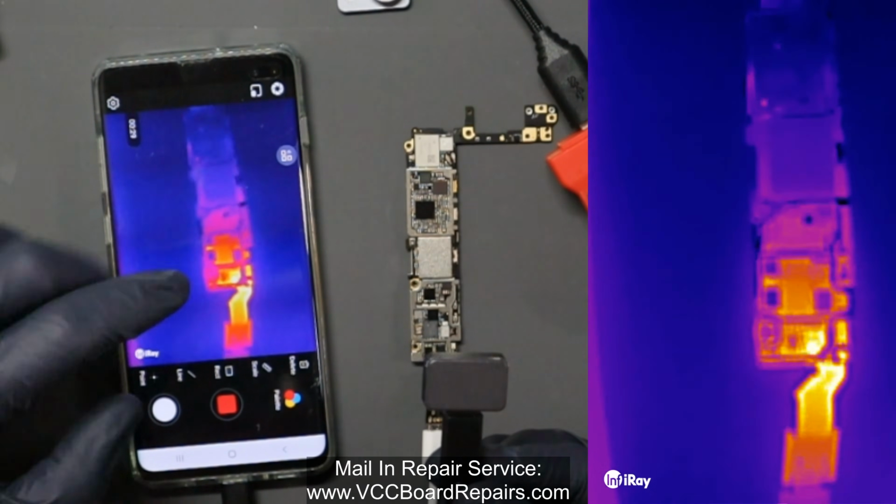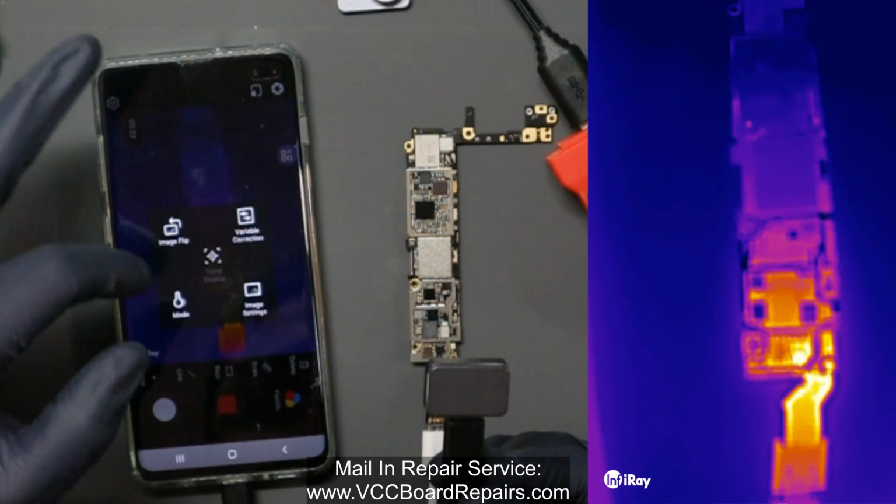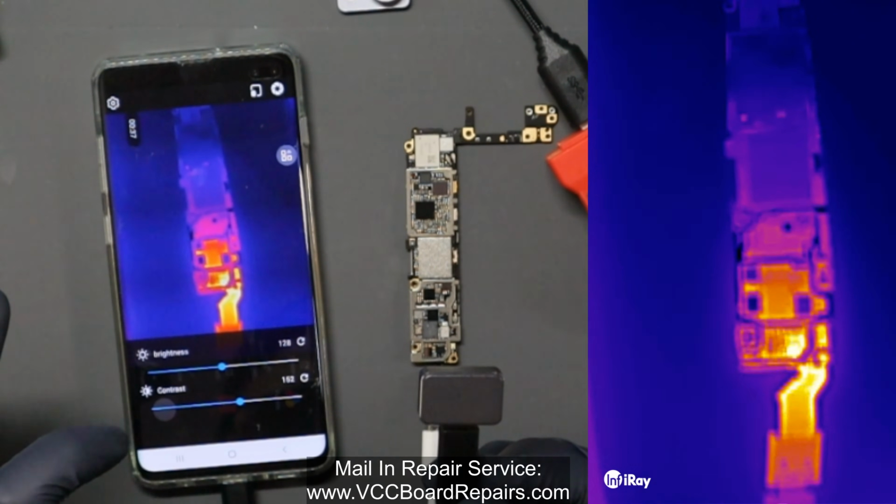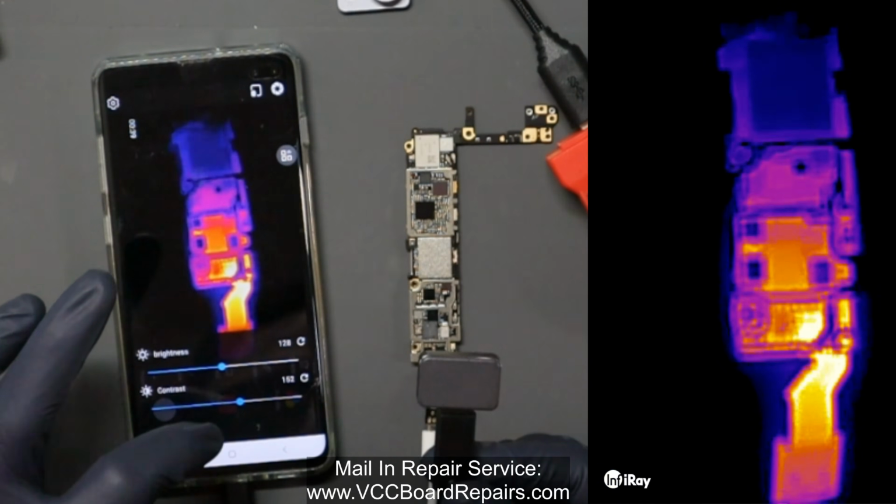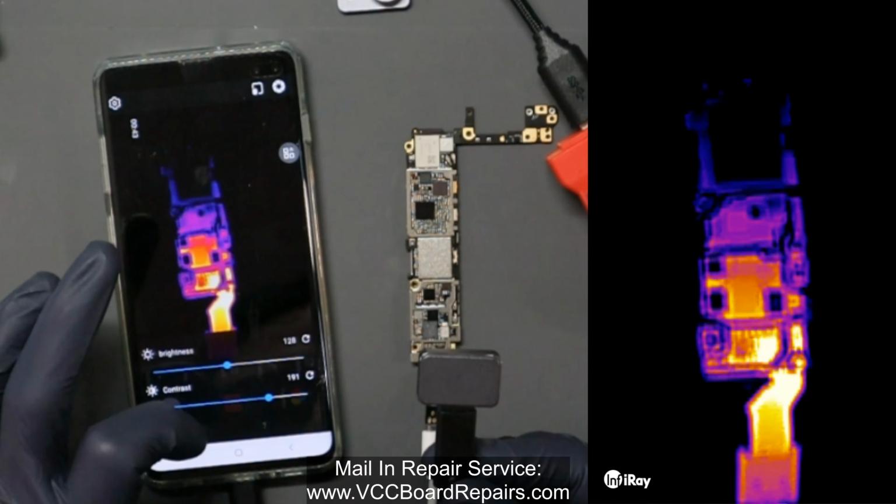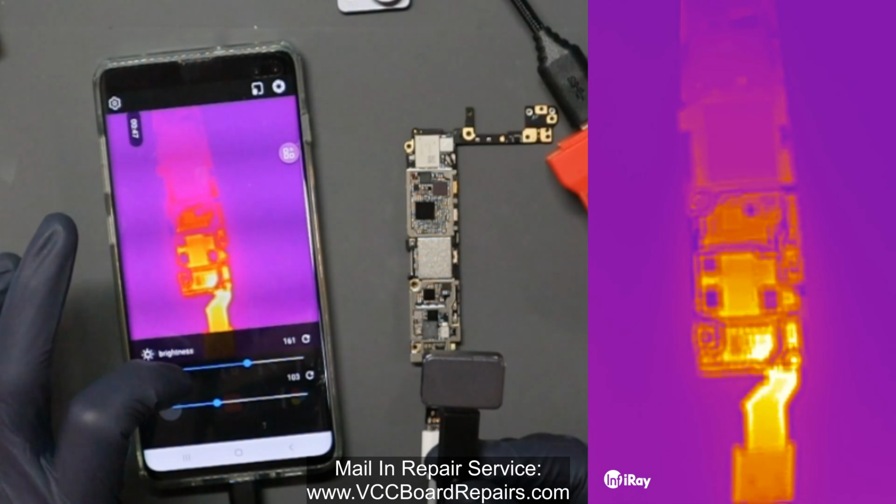Let's mess with some of these settings to see if we could maybe get a better image. So this is the contrast. I'm going to adjust, see if it helps. Seems like if I increase the contrast, it does kind of help with the image clarity.